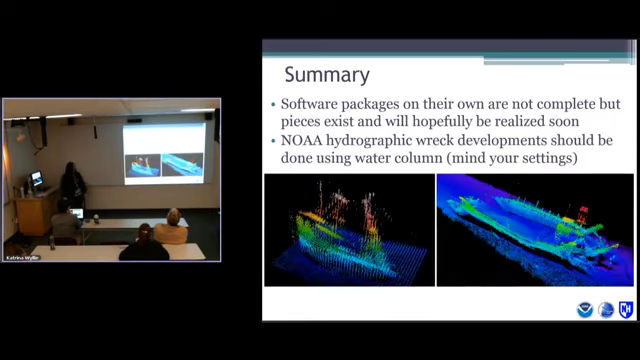And then software packages. On their own, they're not complete, but pieces exist in each of them, and outside of that are hopefully going to be realized soon. But in light of that, as they are now, I would say, and hopefully you would say too after listening to this, that NOAA should be collecting water column data over wrecks when we develop them. Mind your settings, make sure you're actually getting water column data, but there are workflows that exist that can get you at least depth from the water column data, and it performs better than bathymetry.